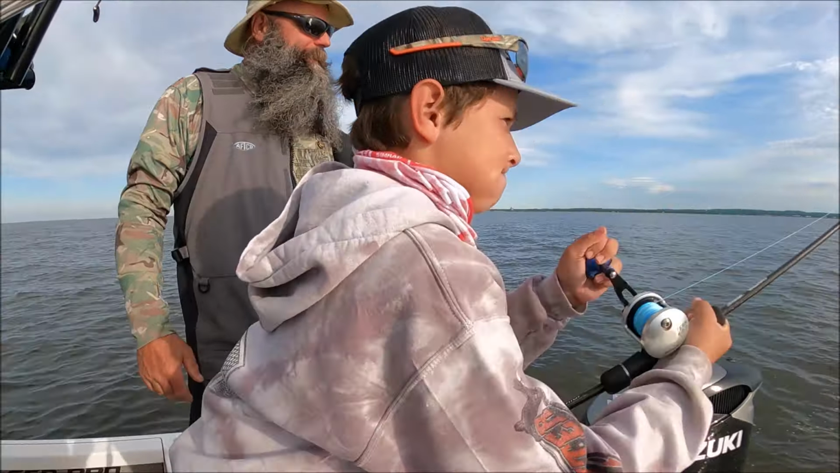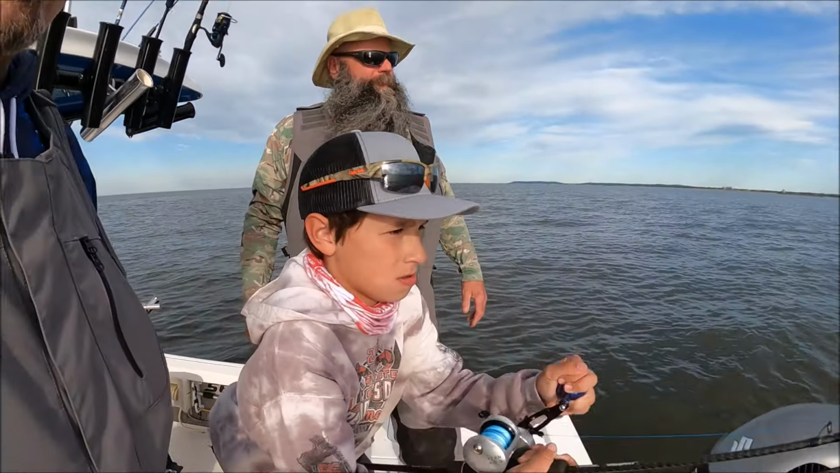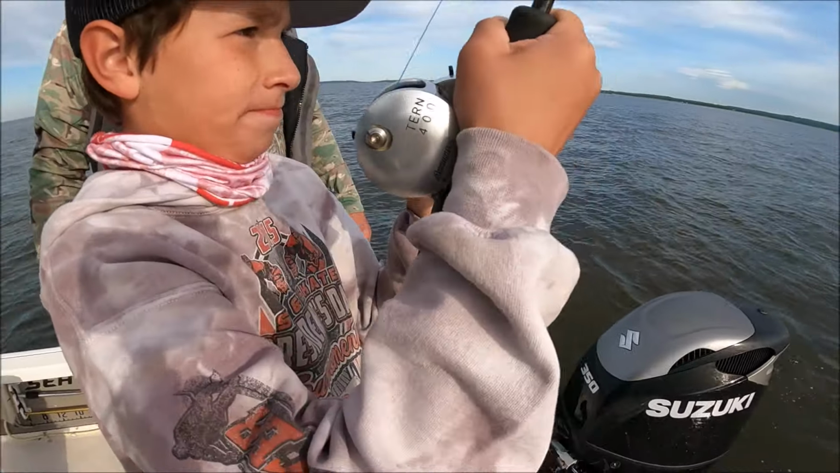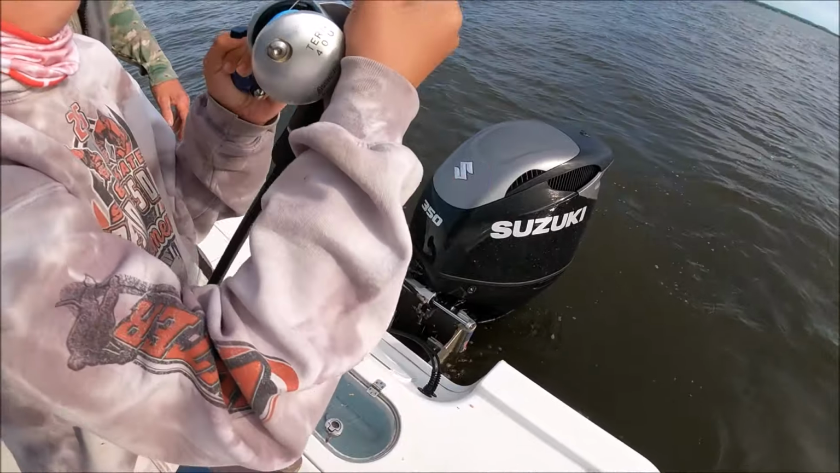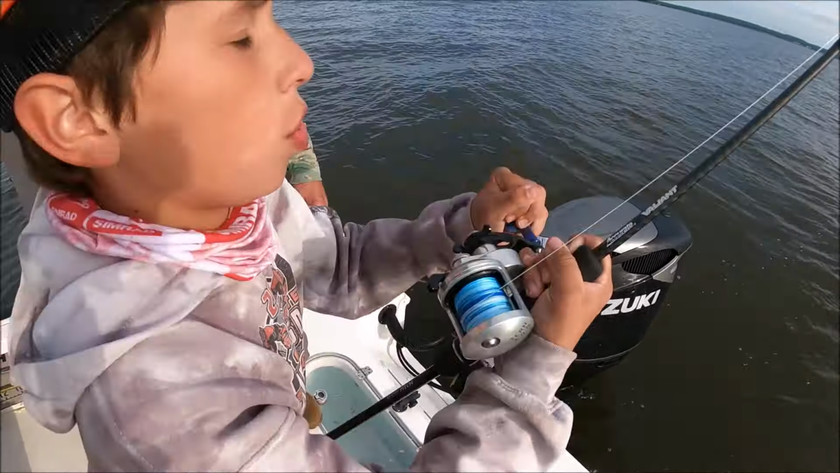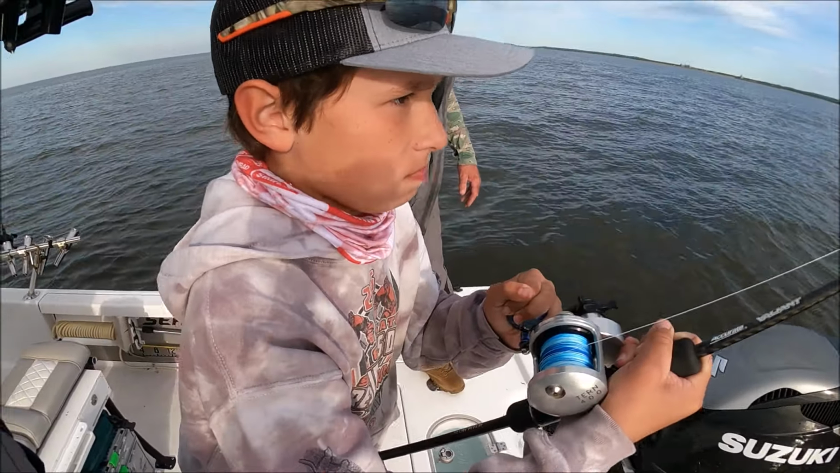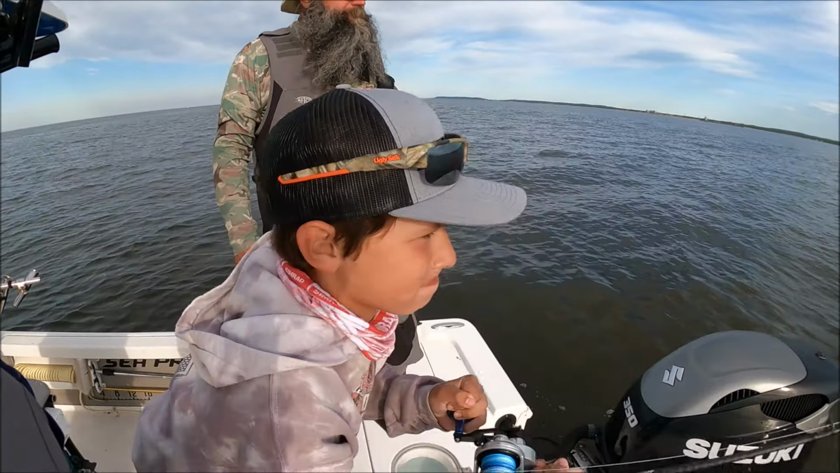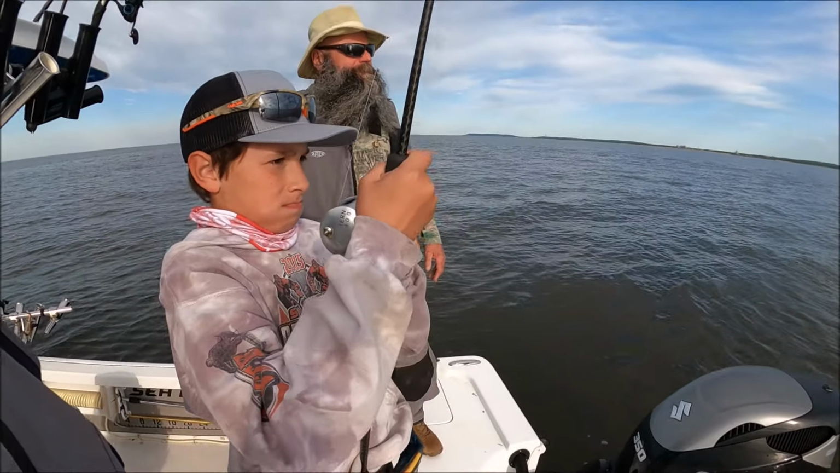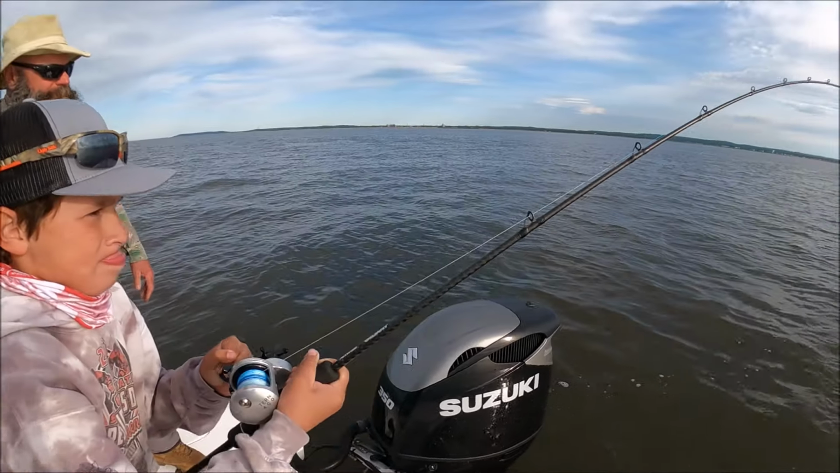Dude, that fish is just trying to get out of town. Good job, dude. Oh, look at him naturally just bow to the fish. It's good instincts. That's it. Just pump and take, dude. Just keep the rod nice and bent.